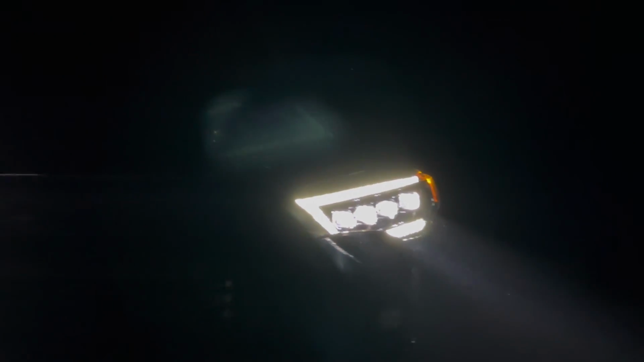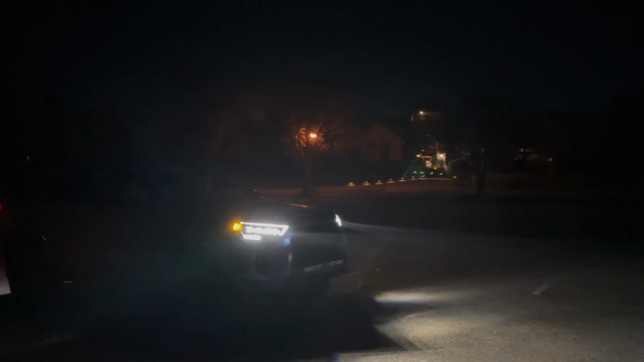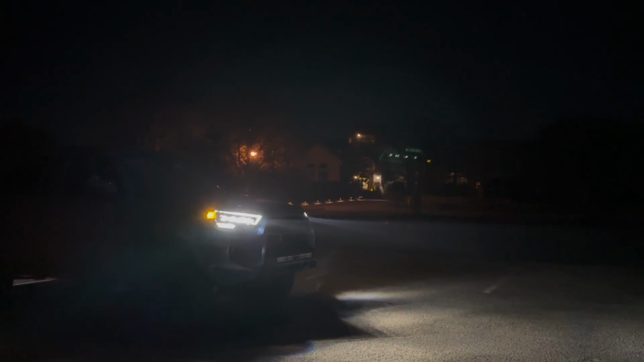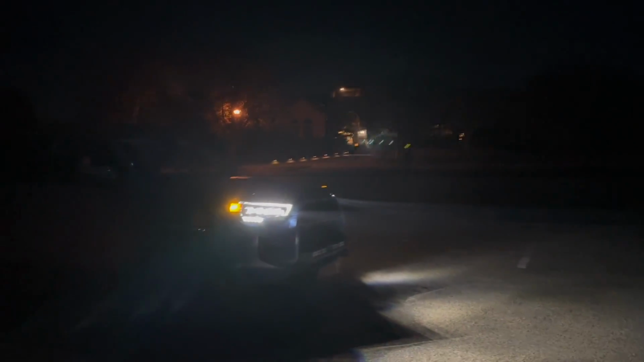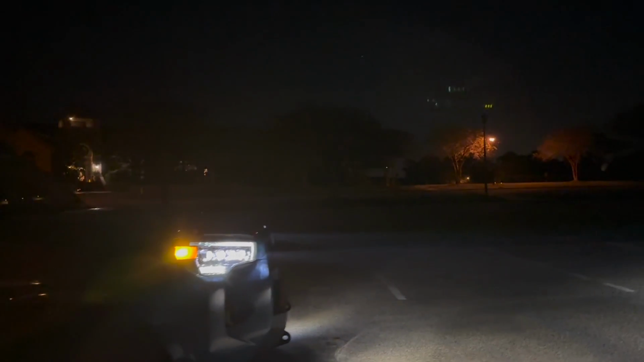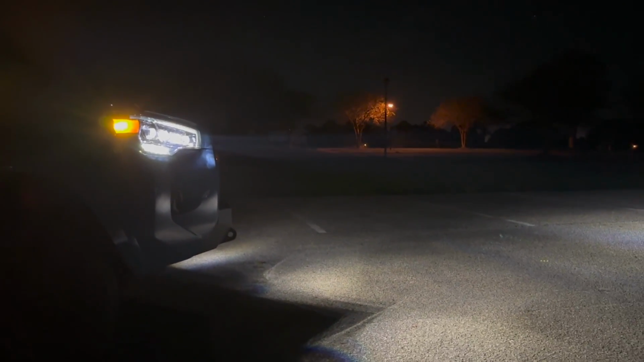So I turned the one side back to white light. It's super dewy tonight, so this is actually kind of cool. You can see how the lights are casting through right there. Zoom all the way out. Pretty freaking solid. I like that it's dewy. That's kind of cool. So you can see the beams in it right there.